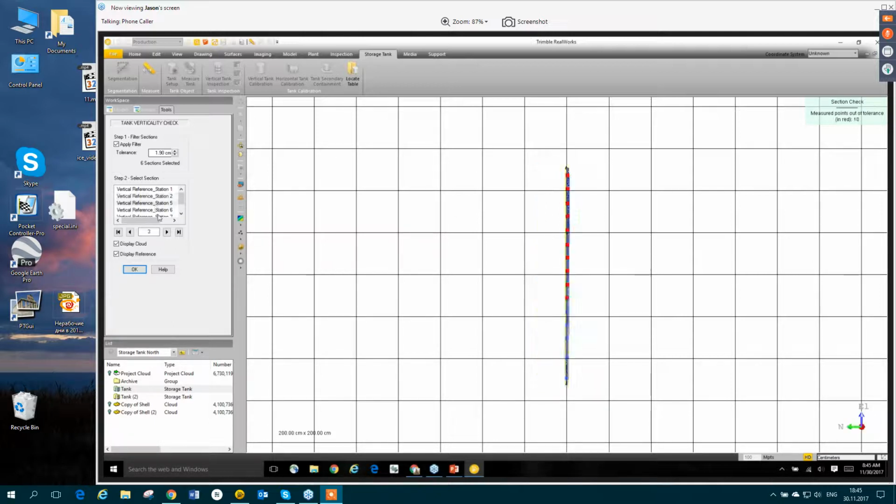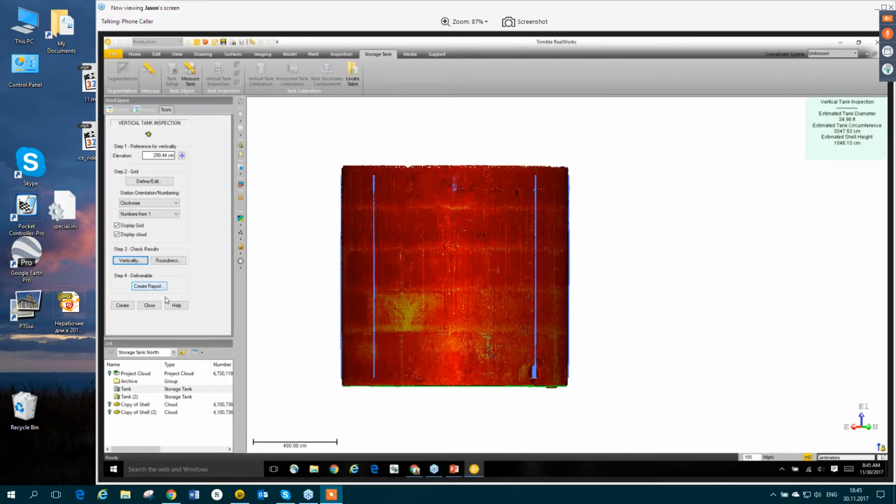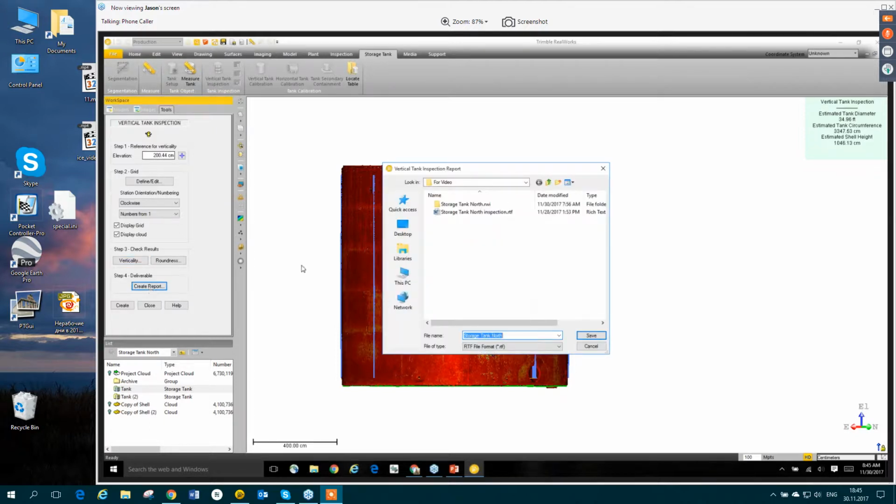So we can quickly go through each of these stations, look and make sure that it's not because the point cloud is sticking out in a strange way. These all look valid, so we click OK. And now we're ready to create our report. So I'm going to click on Create Report.